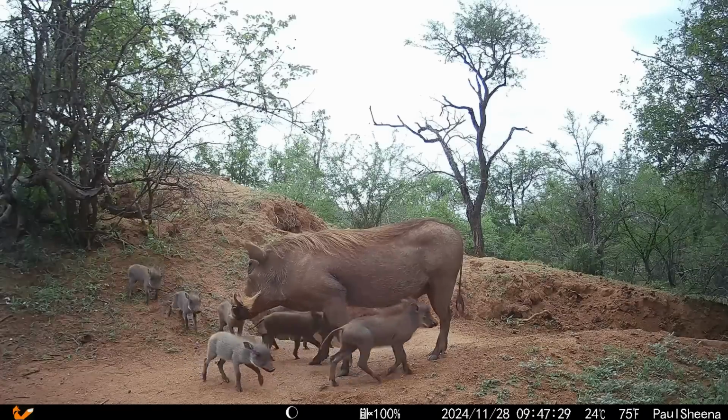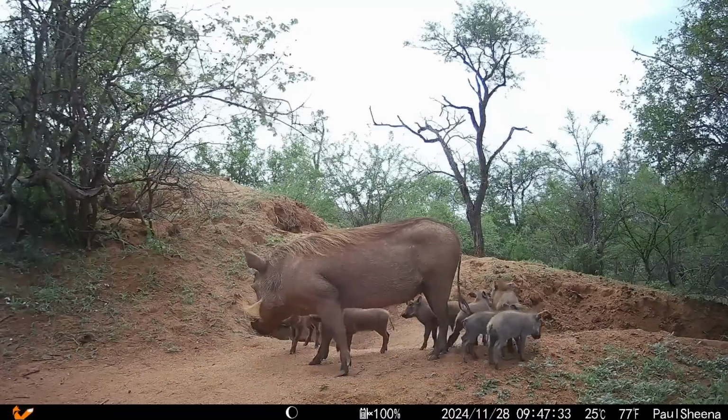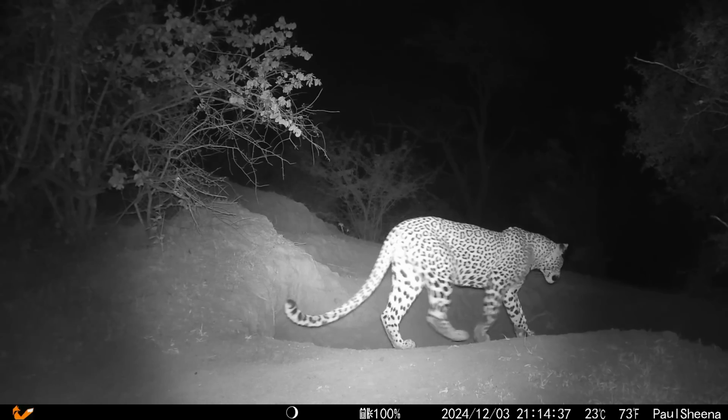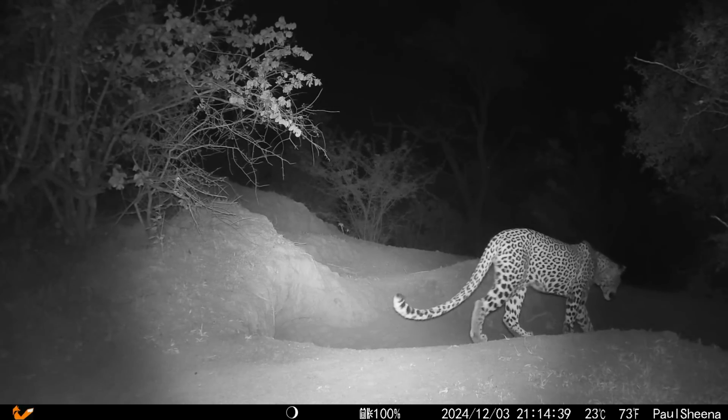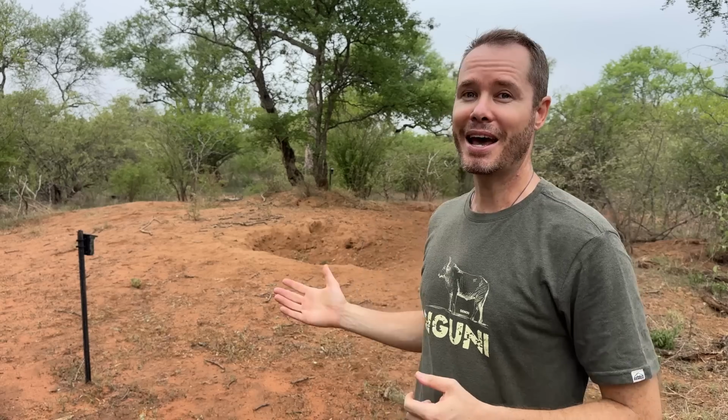As you can imagine, this new source of tasty snacks attracted the attention of the resident leopard population, and throughout October, November and early December, leopards were regularly coming by to try their luck, but without any success. Here at the Burrows, however, it was a completely different story. But before I show you the incredible leopard footage that I captured here recently, let me quickly tell you more